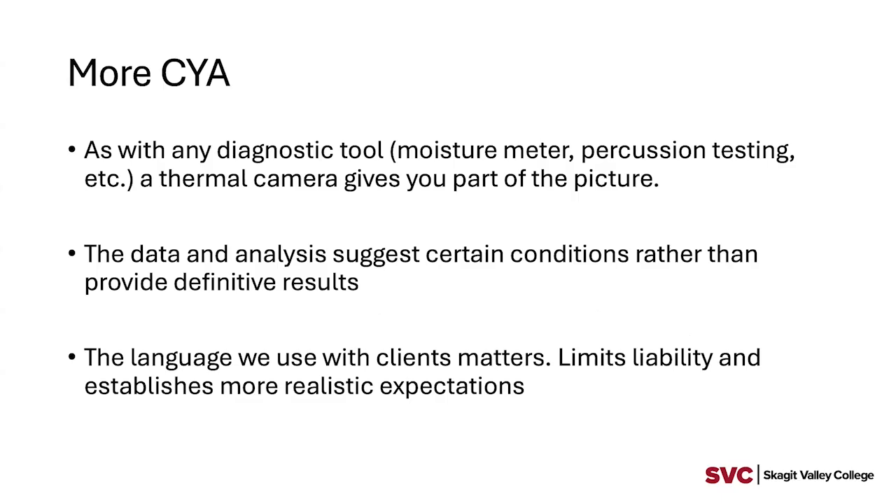So if you're a surveyor listening in, just like a moisture meter or any sort of testing you might do, it's a tool that is to be interpreted. Oftentimes we will hear language such as, thermal imaging discovered moisture in the deck, or whatever it happens to be. And hopefully all of us here understand that it gives us data that helps us interpret possible conclusions, but it doesn't specifically tell you that there's water or whatever.